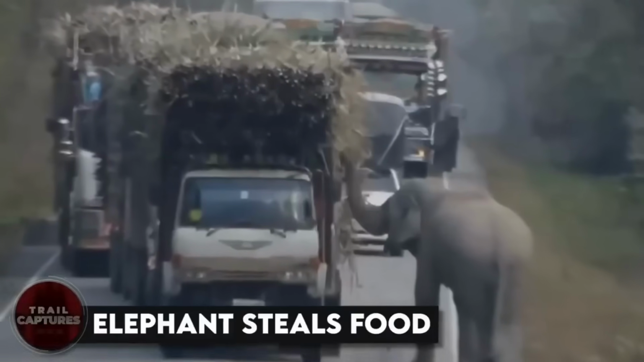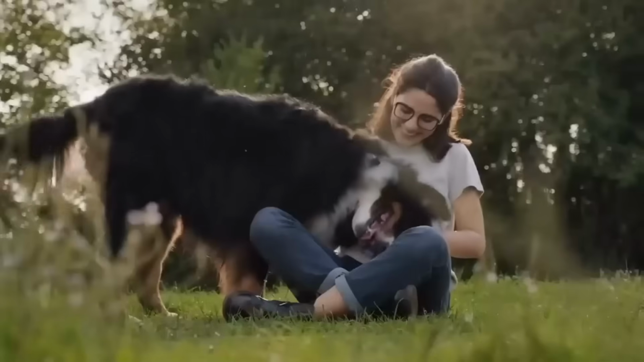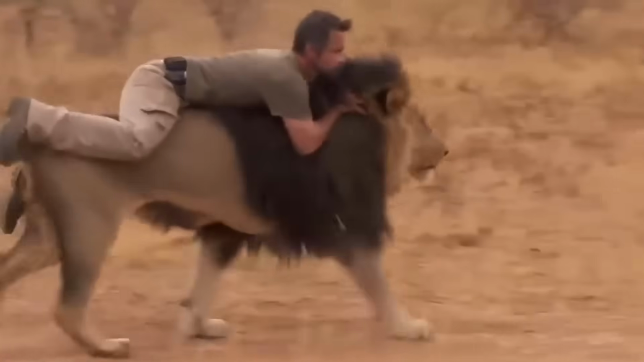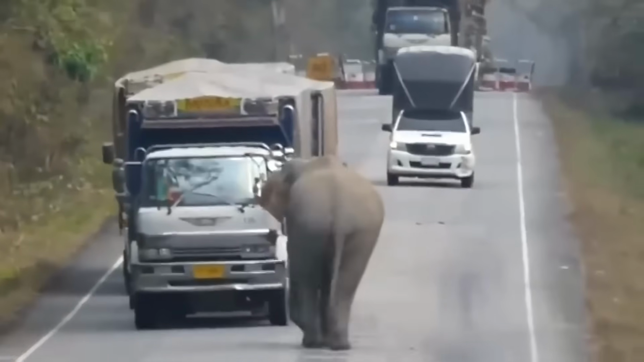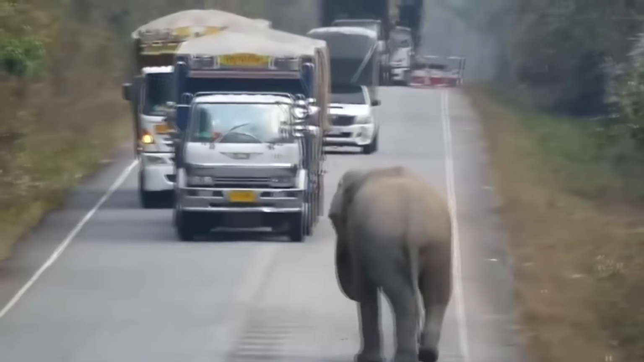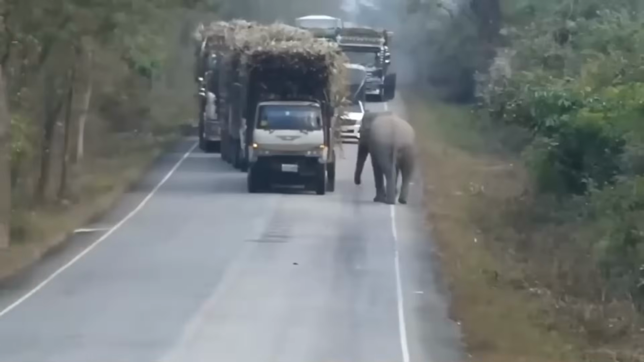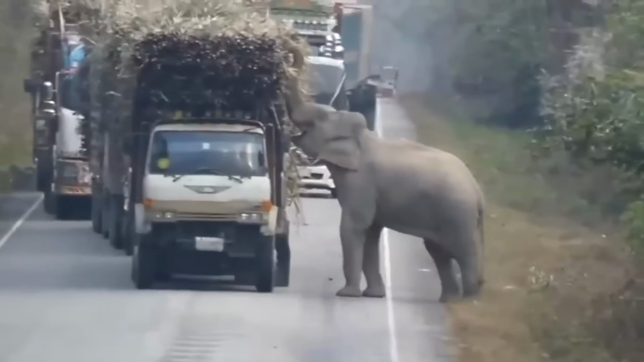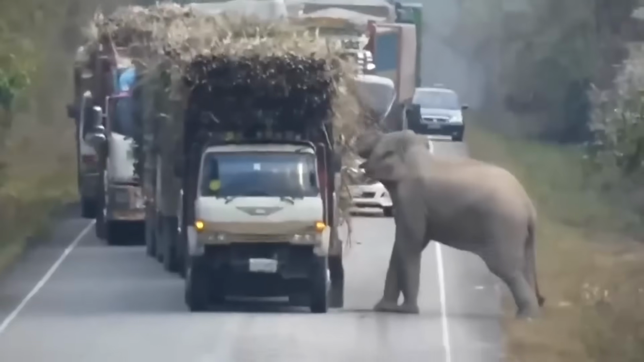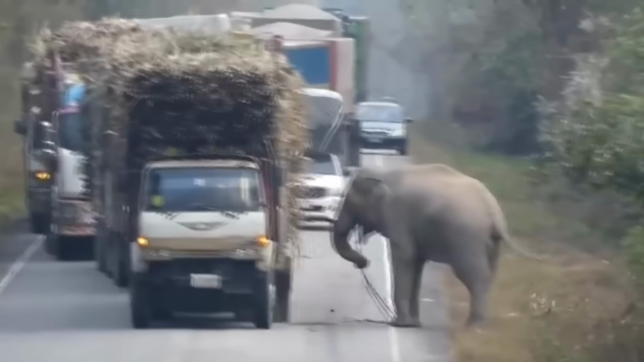Elephant steals food. Humans and animals have been living together for decades, and this year-long relation has led to us understanding each other pretty much. For instance, take the elephant as an example. Years and years after passing the same road, he has come to know that a truck passes the same road every day with lots of sugarcane. So, what did the elephant decide to do? He decided to take a shortcut to get food and steal from the truck whenever he gets the chance to.